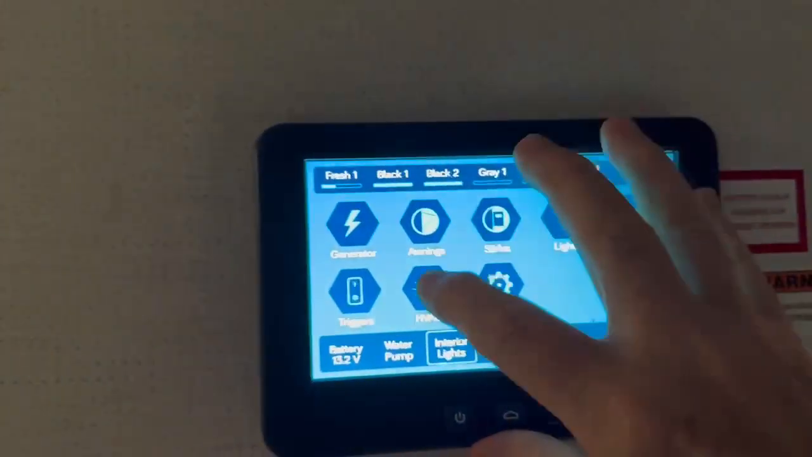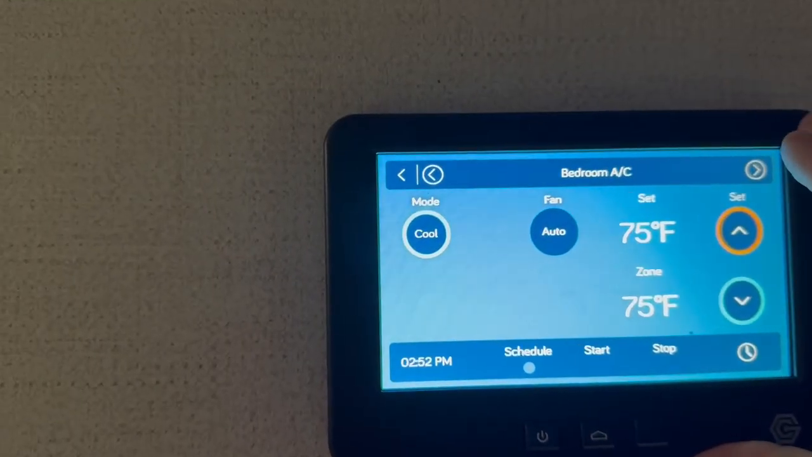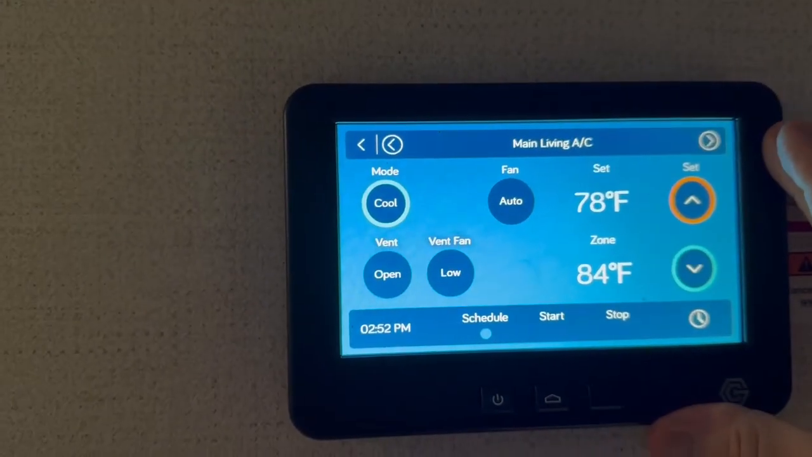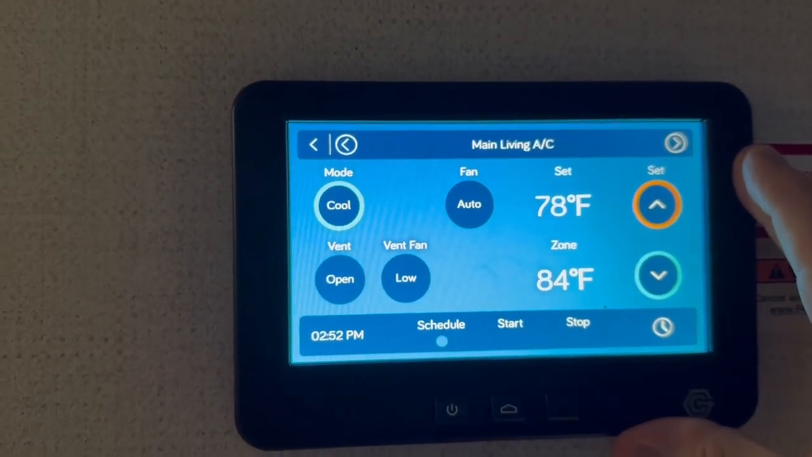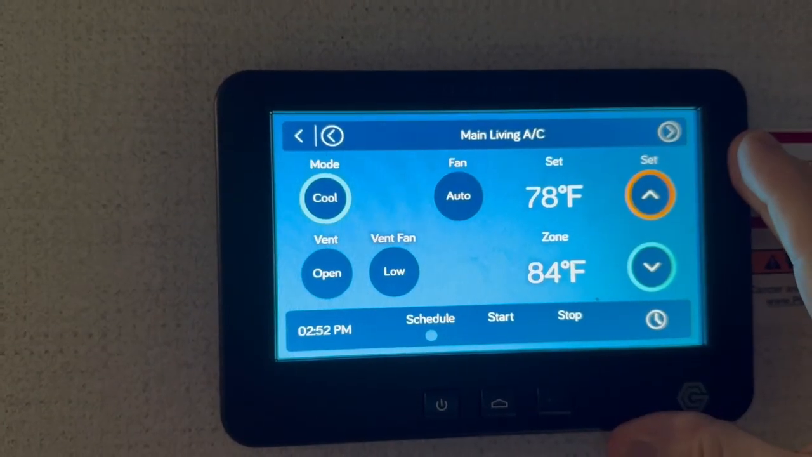And on our HVAC in the bedroom, we're set at 75. I think I'm gonna bump that down. I want to see how constant it's running. But in the main living, for the last, what did we say, 252, so 3 o'clock, for the last 4 or 5 hours I've had this set.